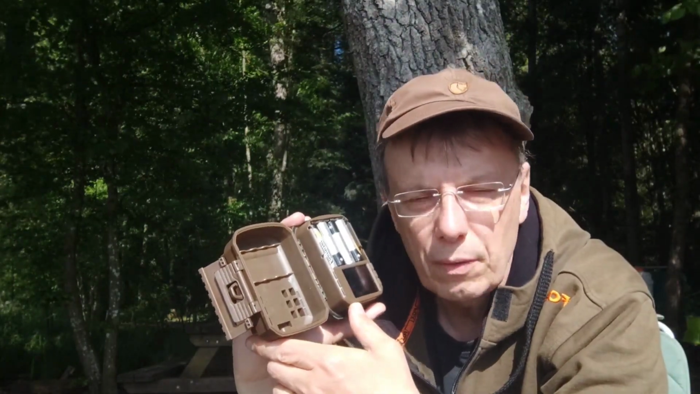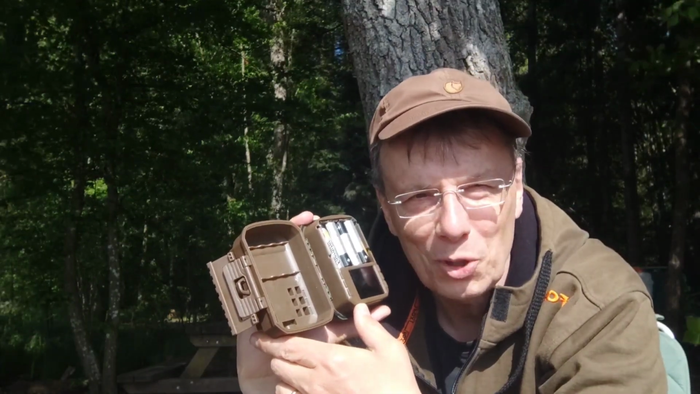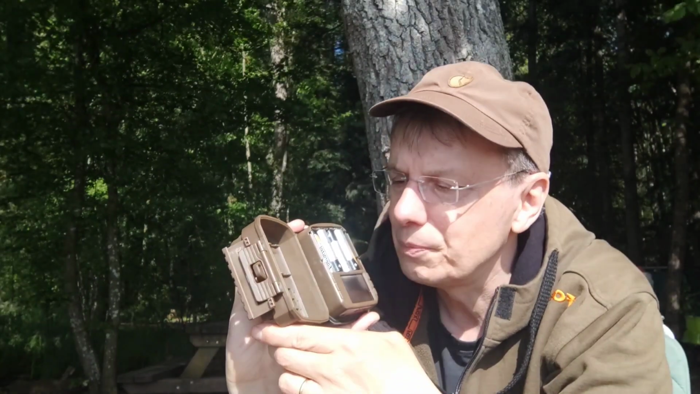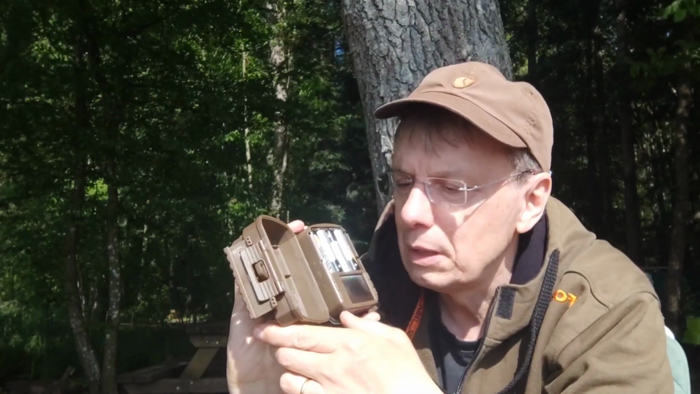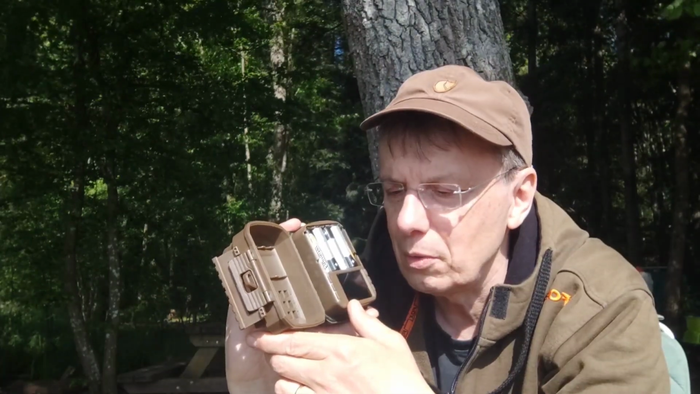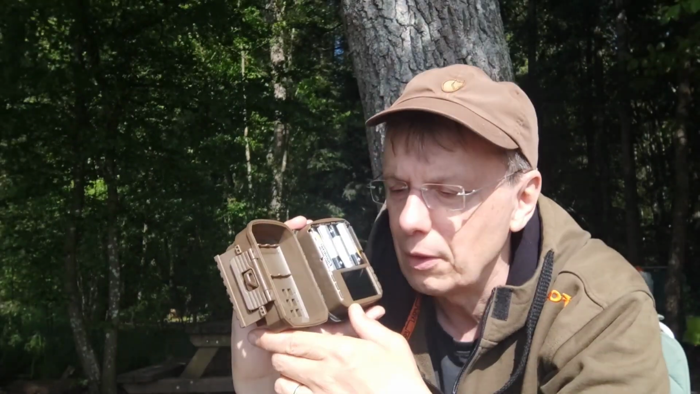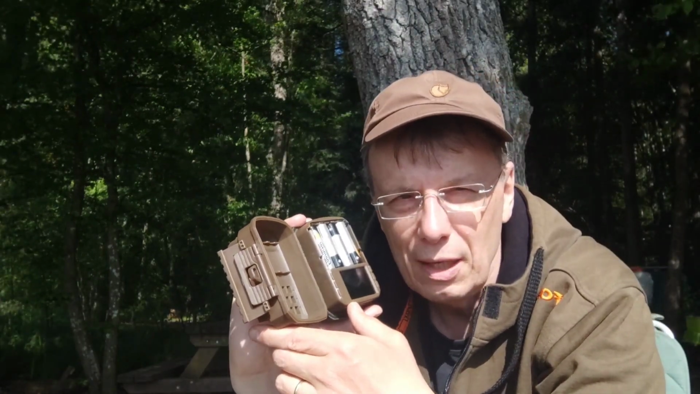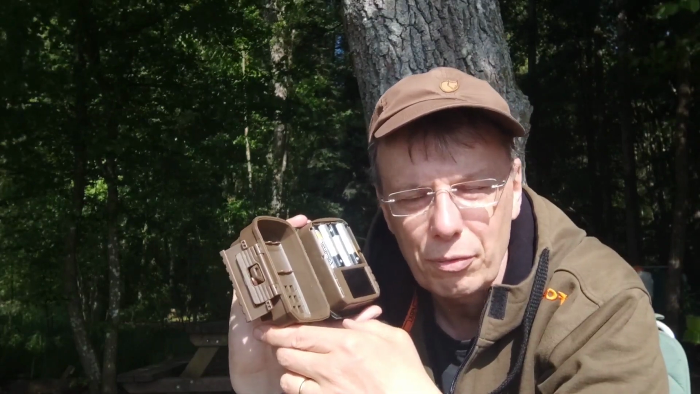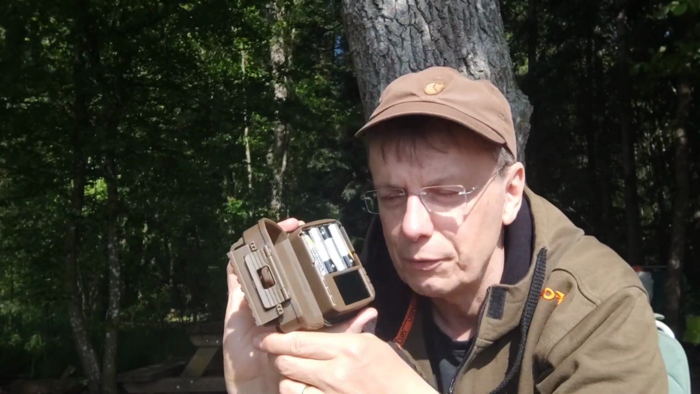You can watch the videos already in the woods immediately after arriving at the spot where you put it up. You need 4 AA batteries. As I said, when the camera has taken many video clips, many pictures, and you watch them in the wood, it eats your batteries. Then you go through 4 AA batteries maybe in 2 days, after 2 nights.